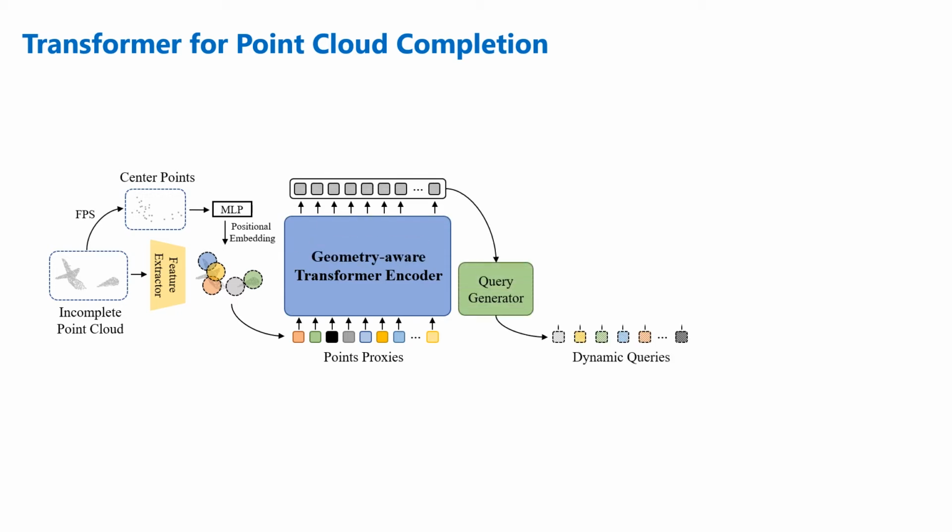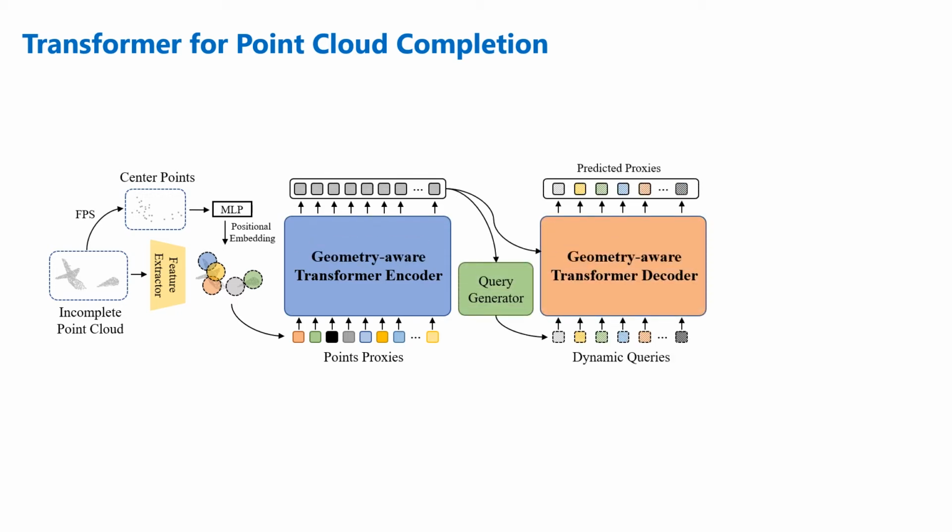set-to-set translation problem, point proxies to represent the original point clouds as a set of feature vectors, a geometry-aware transformer block to facilitate transformers to better leverage the inductive bias about 3D geometric structures, a query generator to dynamically generate queries for the decoder, and a multi-scale point cloud generation process to generate the final prediction in a coarse-to-fine manner.